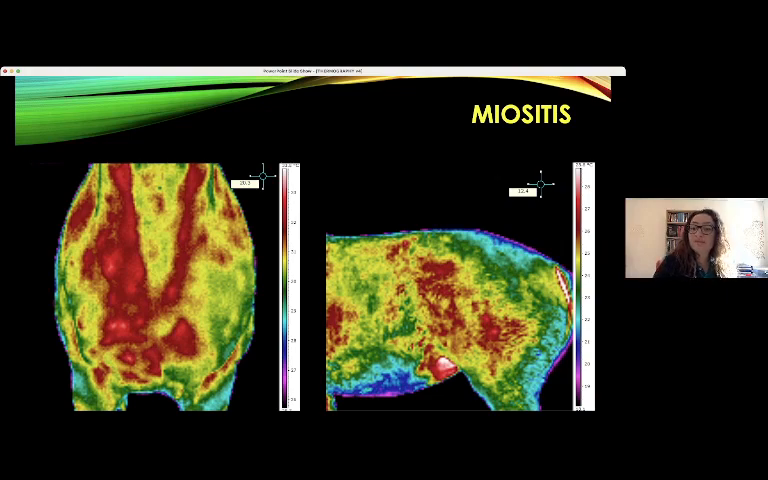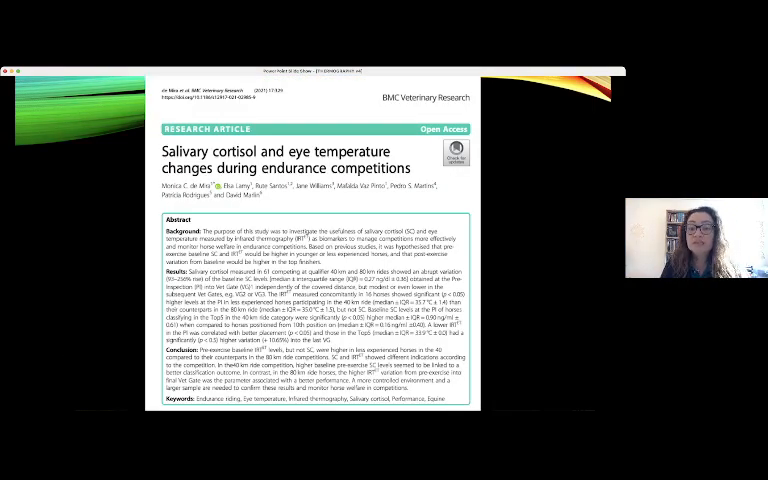Also interesting to identify myositis. Myositis is another affection that is difficult to diagnose in horses or dogs, and with thermography it is very simple to see the alterations because the perfusion of the muscle changes, and we can see this very clearly. Another interesting study compared salivary cortisol and eye temperature to verify modifications in stress during competitions.